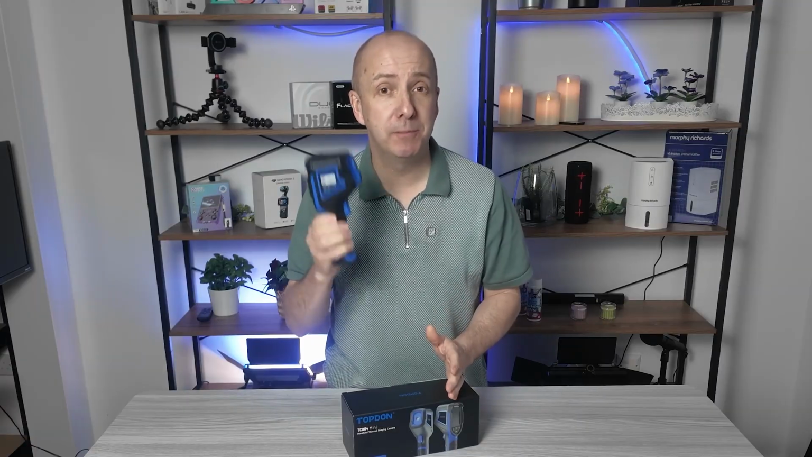Skip it if you are a professional that needs a high-end resolution camera, but be prepared, if that's you, to pay thousands for a tool of that quality. Would I skip it if I was a professional? Yes, you would need a higher end, high quality enhanced imaging thermal camera, but be prepared to pay thousands of dollars or pounds for something like that.